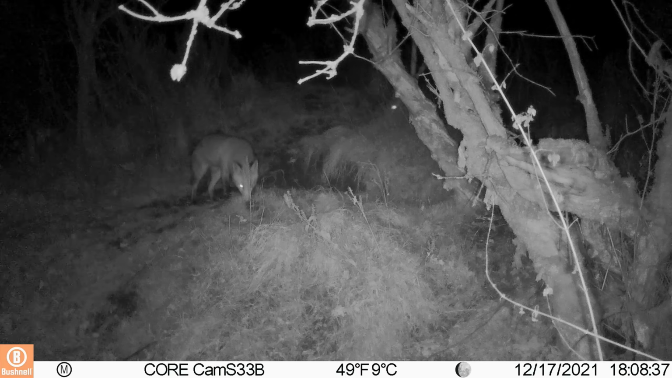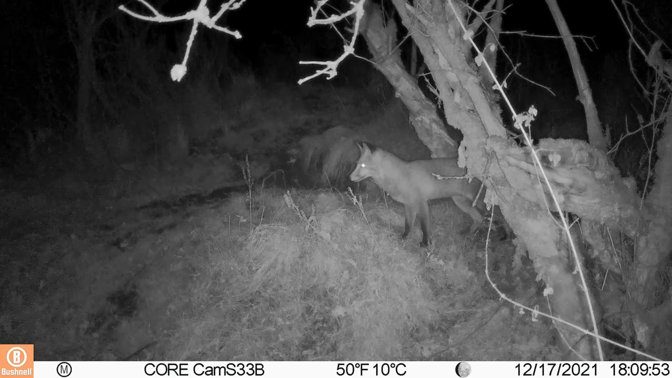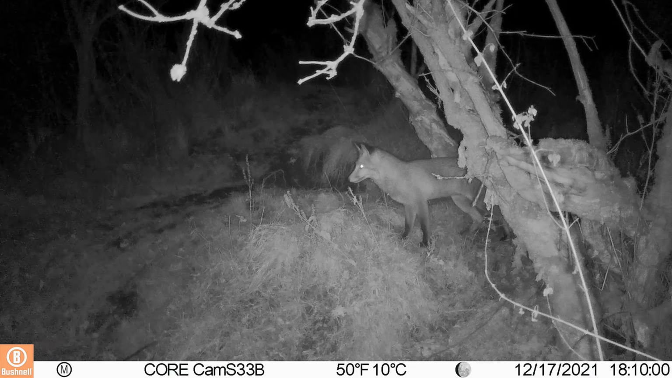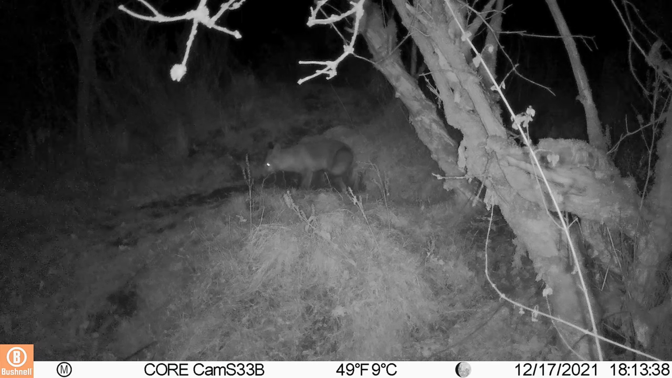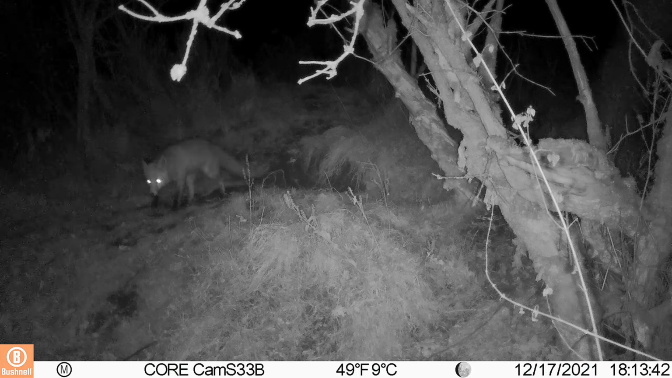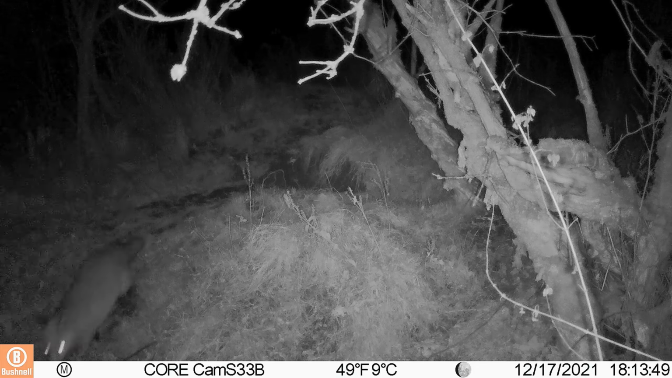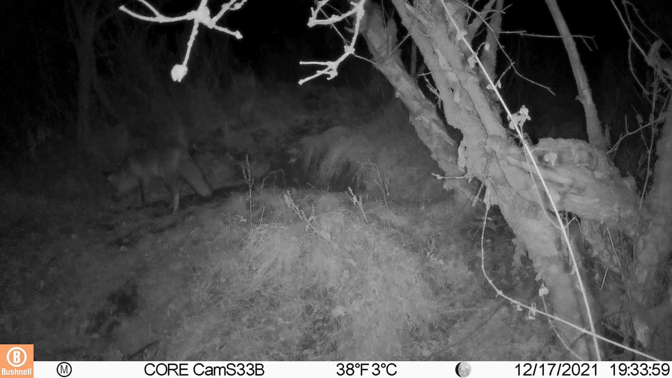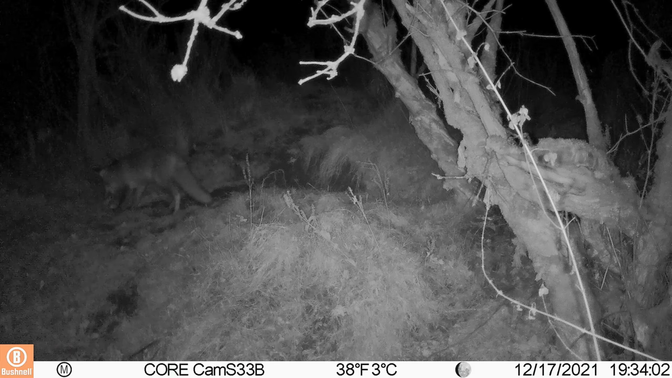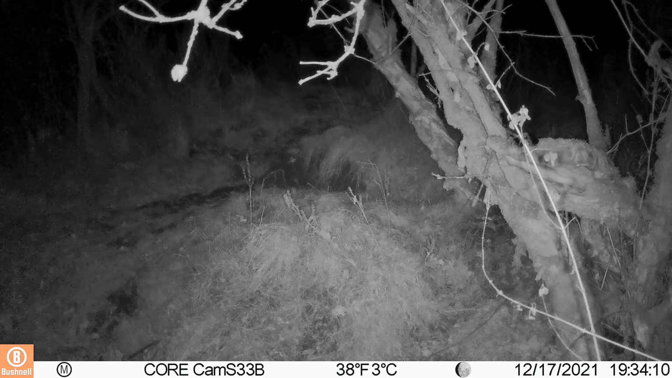Past 6 and something distracts him. You can see him here looking into the distance, but staying absolutely still. 7:30 now and he's back, and about 5 minutes later a badger makes his first appearance.